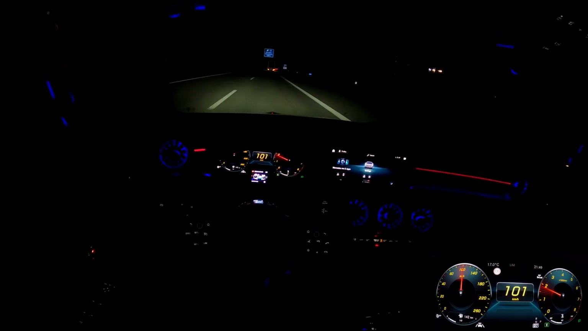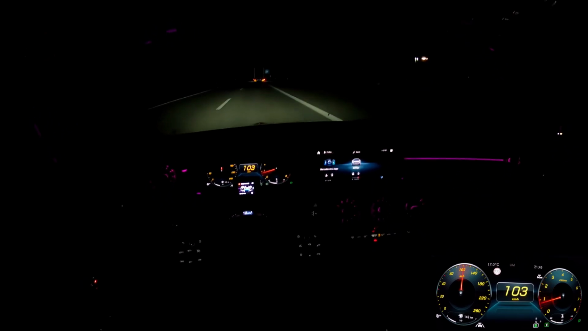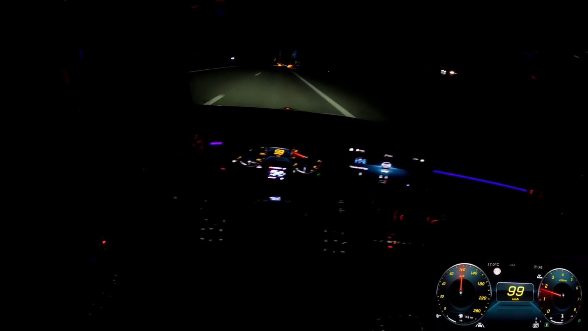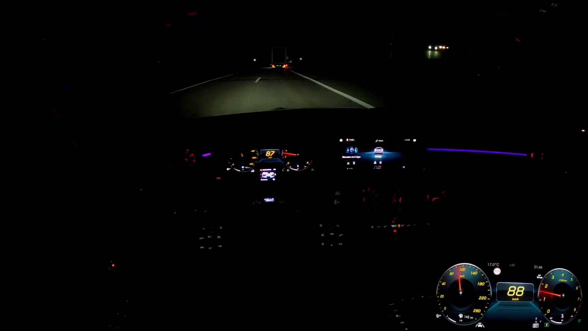Now coming to the engine, as I said, this is the CLA 180, and honestly, how do I put this? It's more of a sheep in wolf's clothing than a wolf in sheep's clothing. So it looks a lot faster than it actually is. A few people walked up to me and said, "Oh, that's a nice car, cool. How many horsepower does it have? Blah blah blah." And I'm like, "Well, it's the 180. It has 136 PS." They're like, "Really? Are you sure? 136?" Yep, 136 PS.